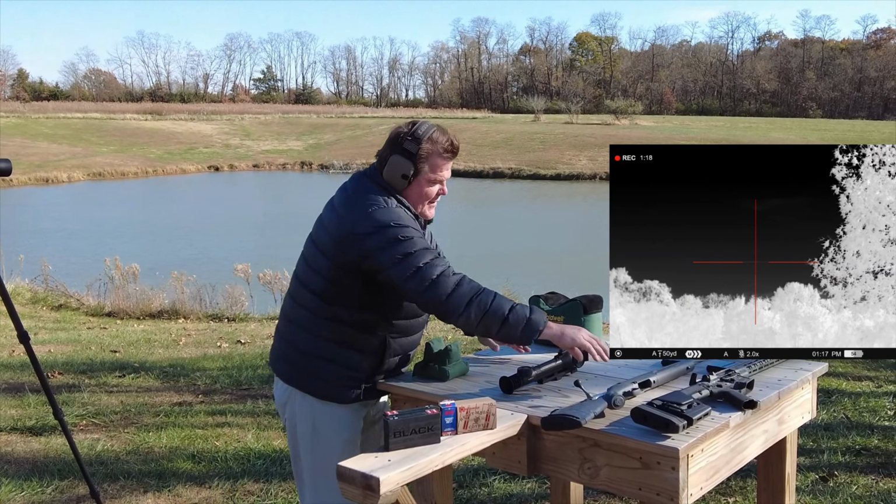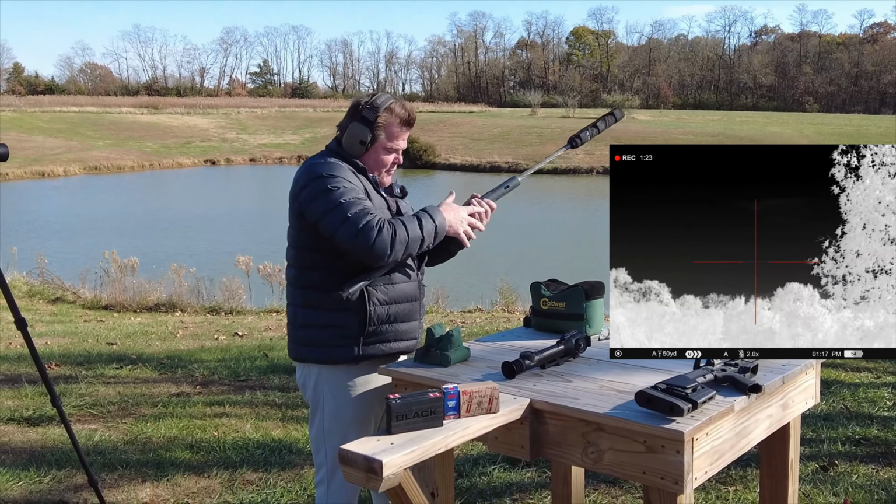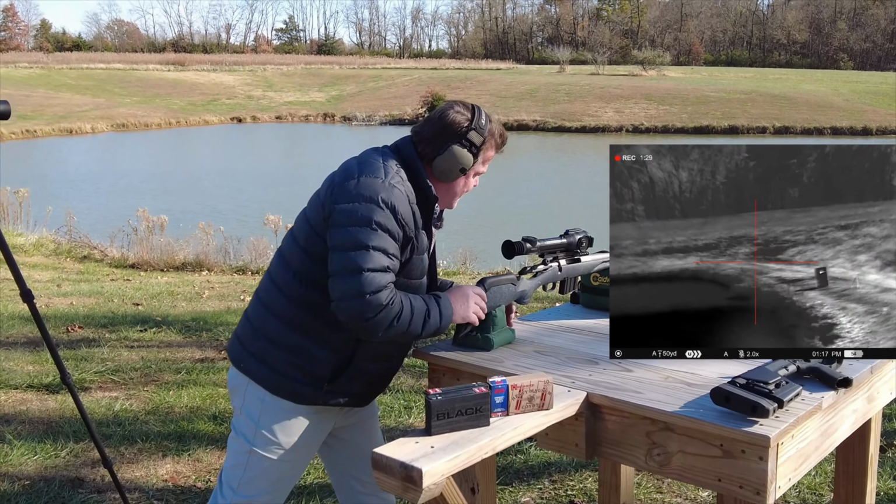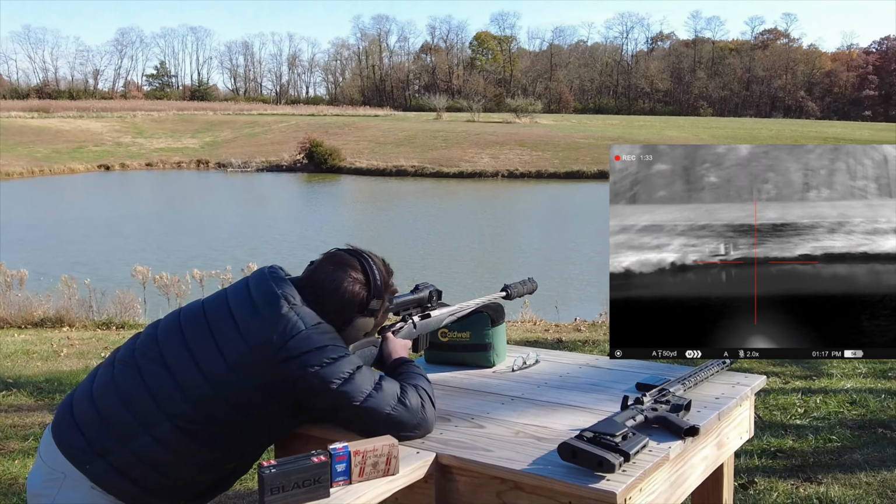Now, after having subjected it to that, we're going to turn around and roll over to this Ruger. I've got a target out there at 100 yards I'll be shooting this at. We're going to switch the profile over to the B profile for this application.